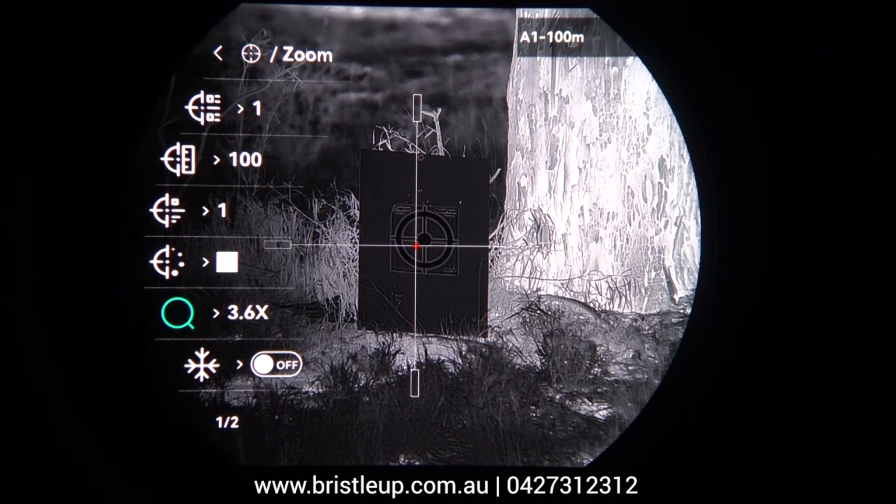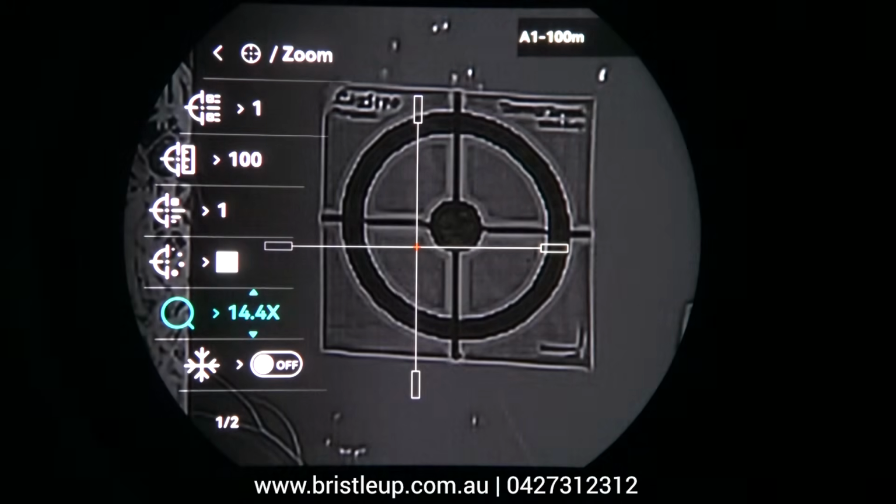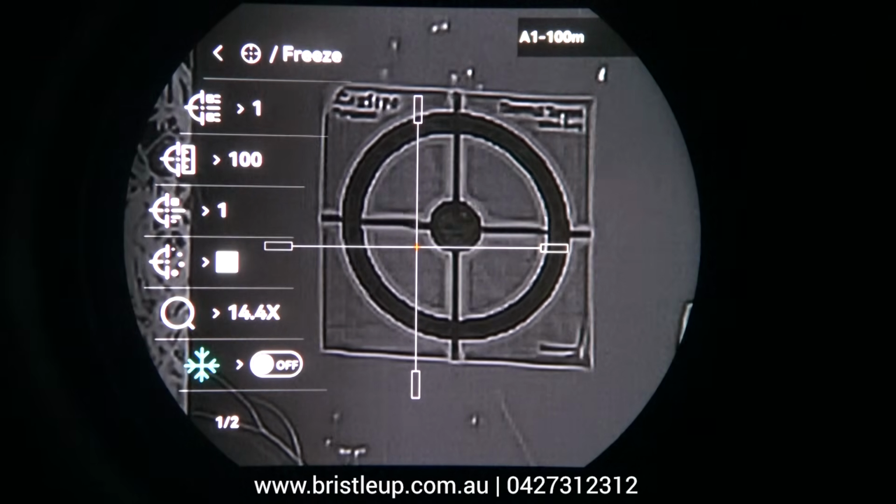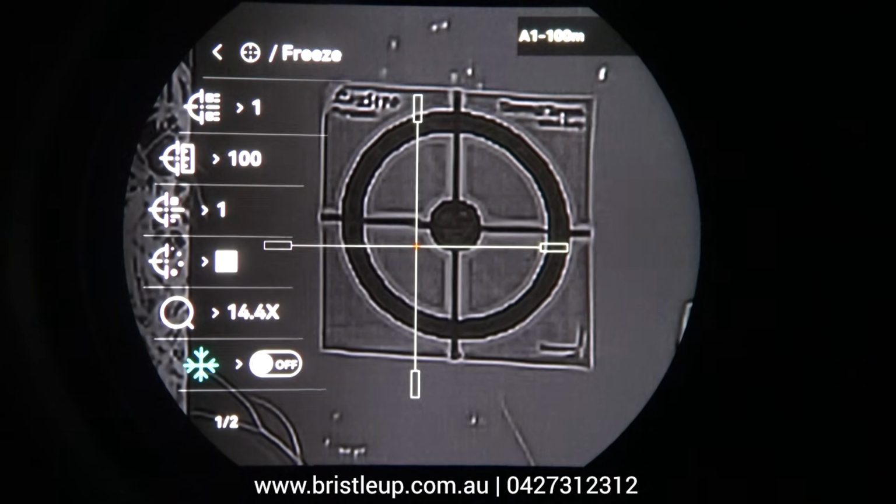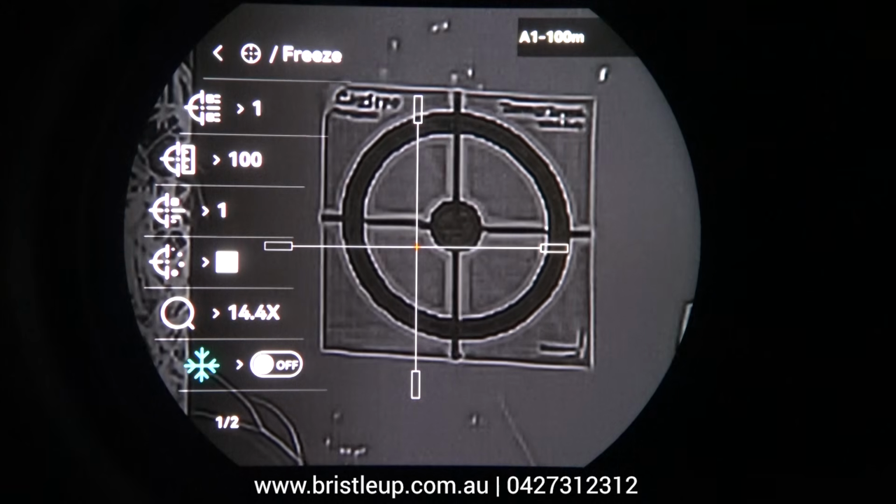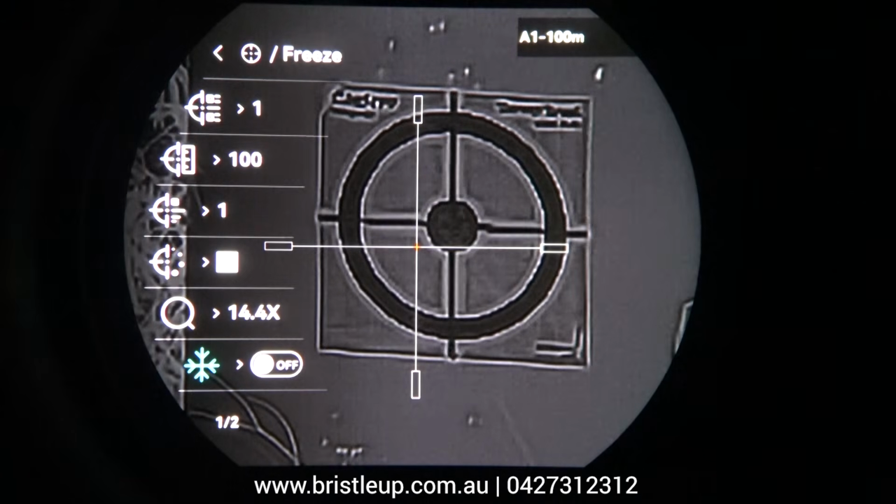When you take your shot, you can use your different zoom levels to get a better look at what you're looking at. So let's zoom in here, for example. Here's our target. Let's just say I want to go at 14 times. I will try and move this on target, but it's quite hard with the camera recording. But basically what you want to do is take your first shot at the intended target, and then you want to freeze frame it on where you're aiming, and then move your crosshair up to wherever the impact shot is.